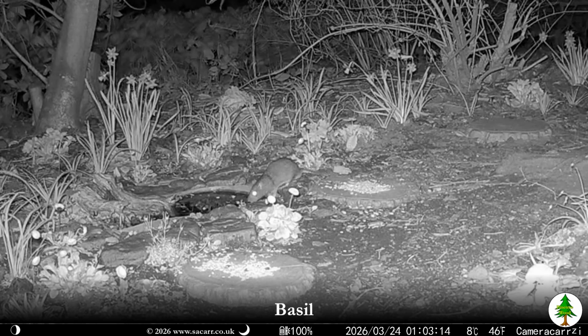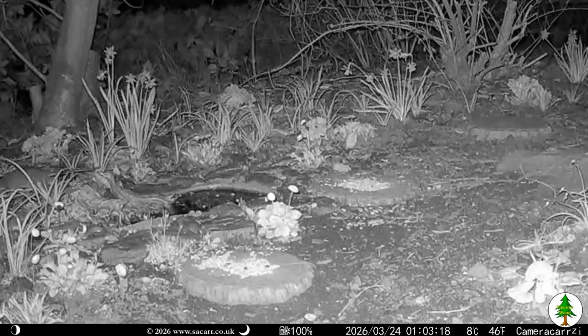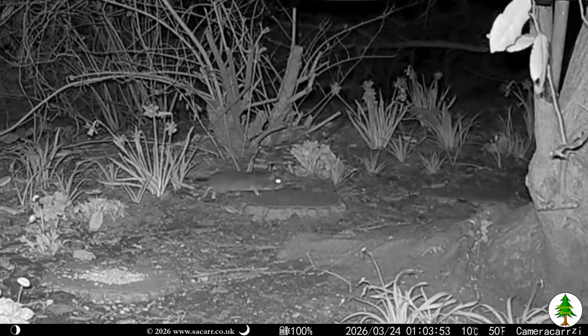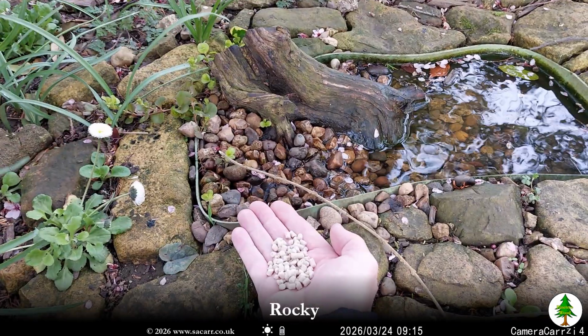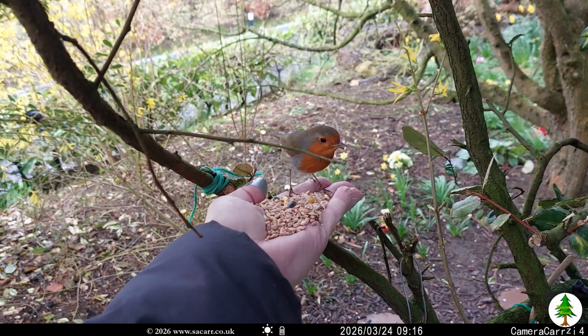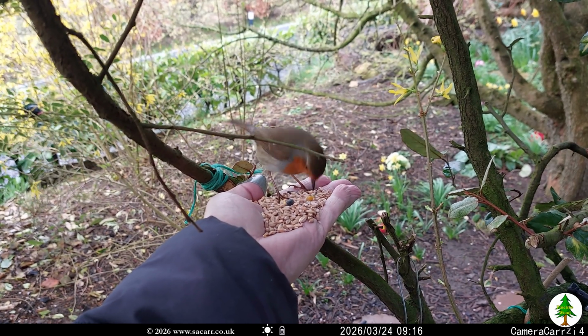The following day, after quite an absence, Basil the rat showed up, being captured by the pond. I think it must live in the fields near the house. On the 24th, Rocky was the boldest he's ever been, landing on my hand and staying there to feed, rather than grabbing some food and flying off again.